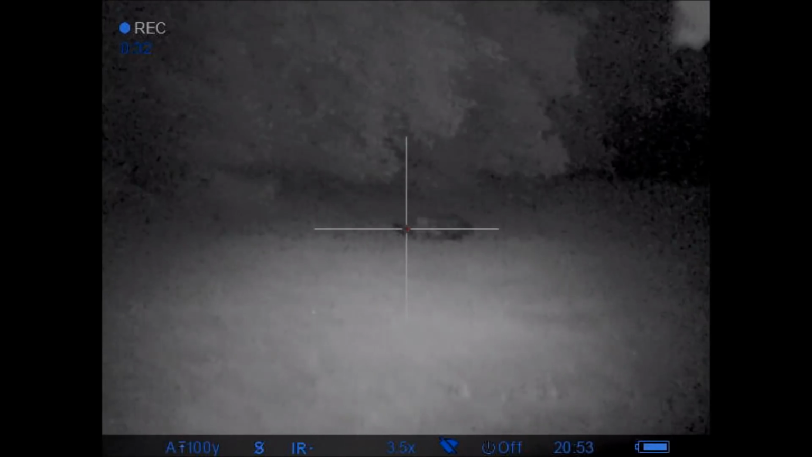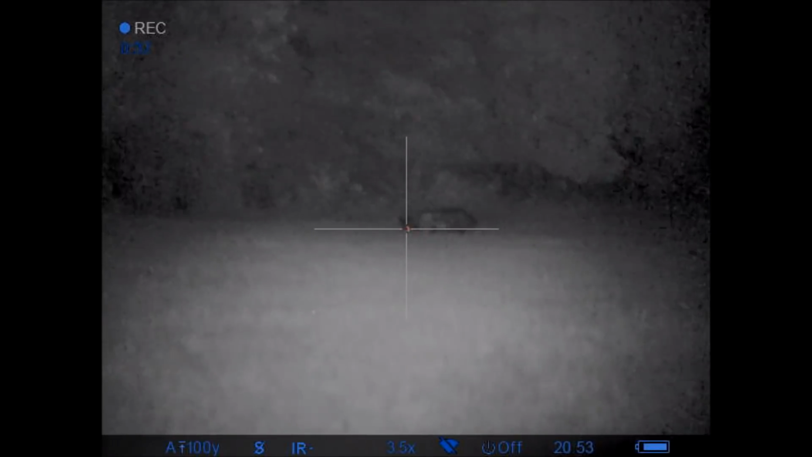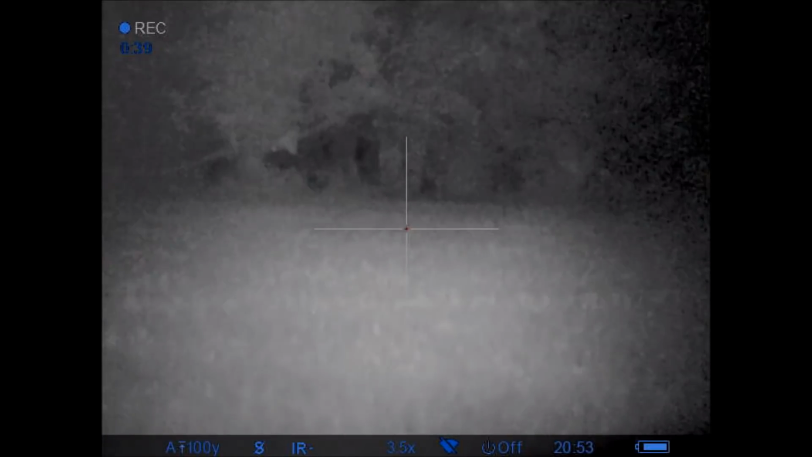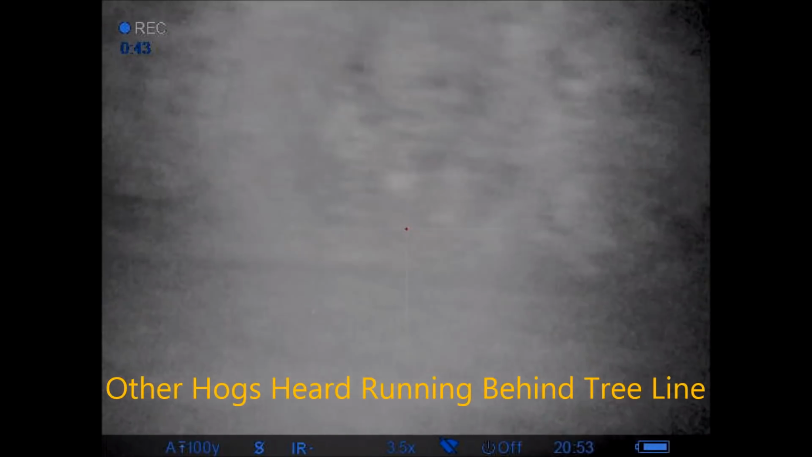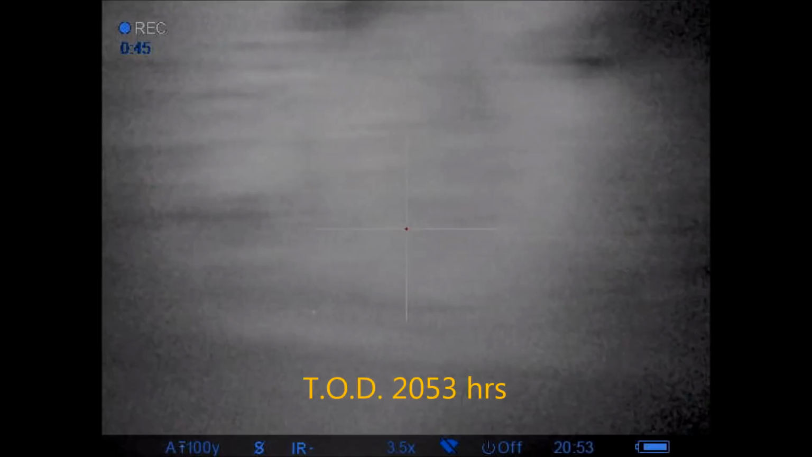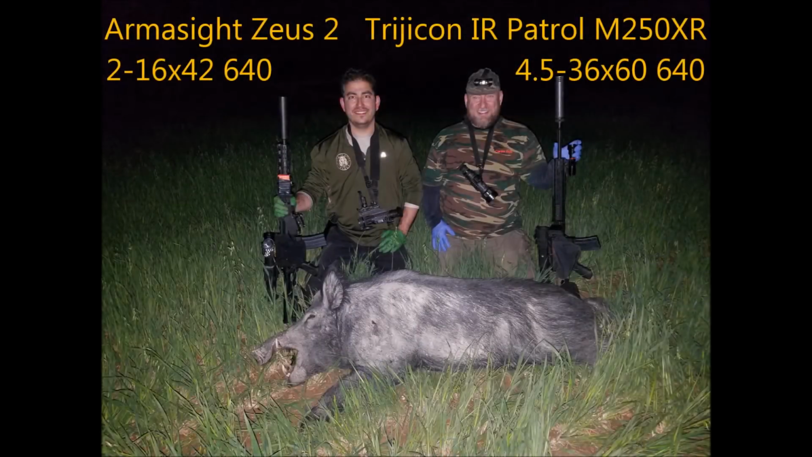Ben's hog moves. 3, 2, 1. And we drop it right there. I hear the hogs running, scan for them, can't see them anywhere, and they're gone. The trailing hog that we shot turned out to be a nice big boar.